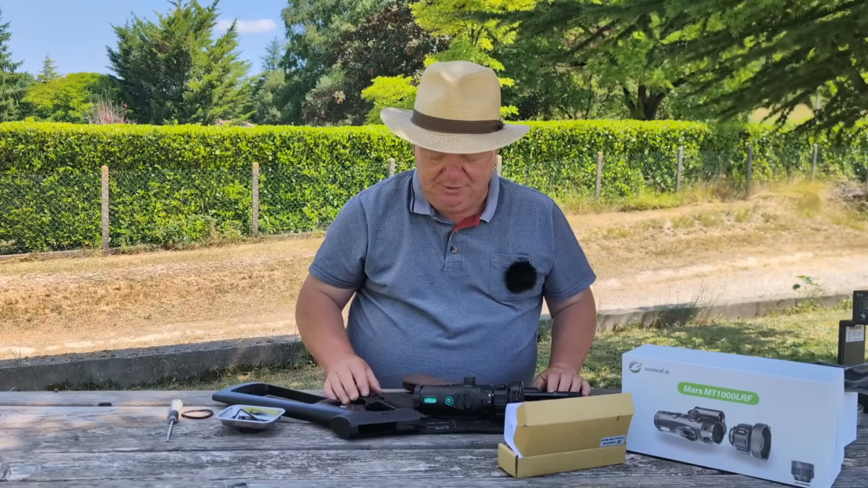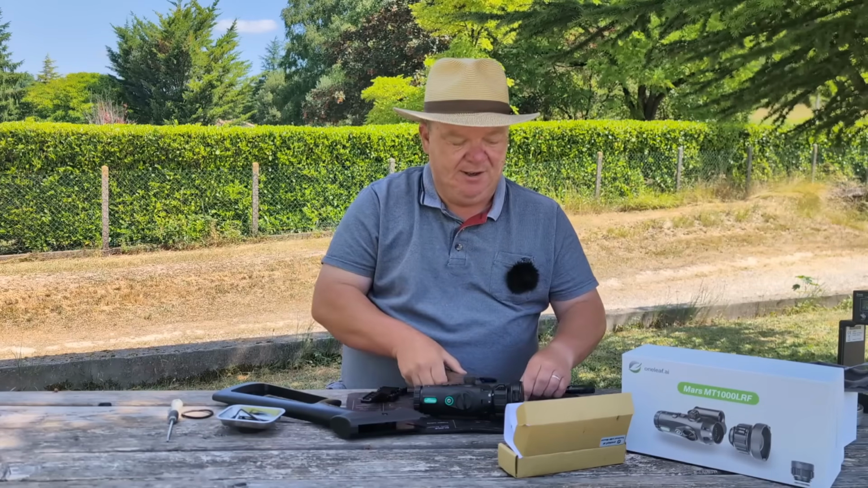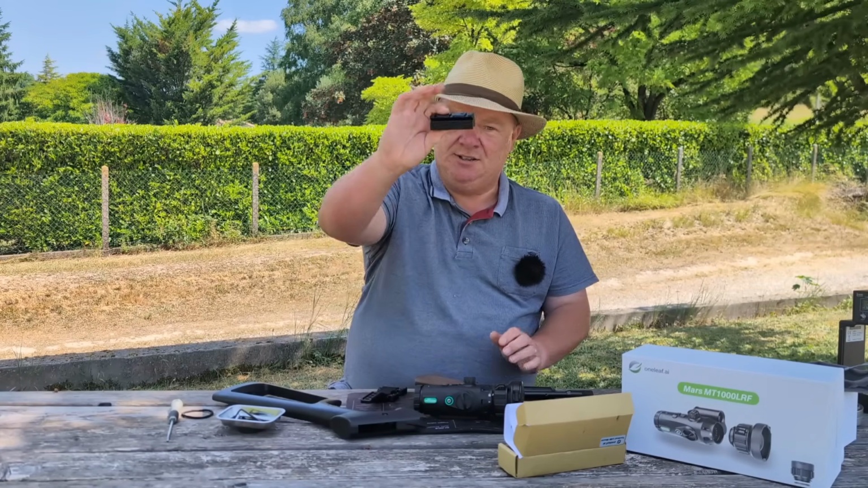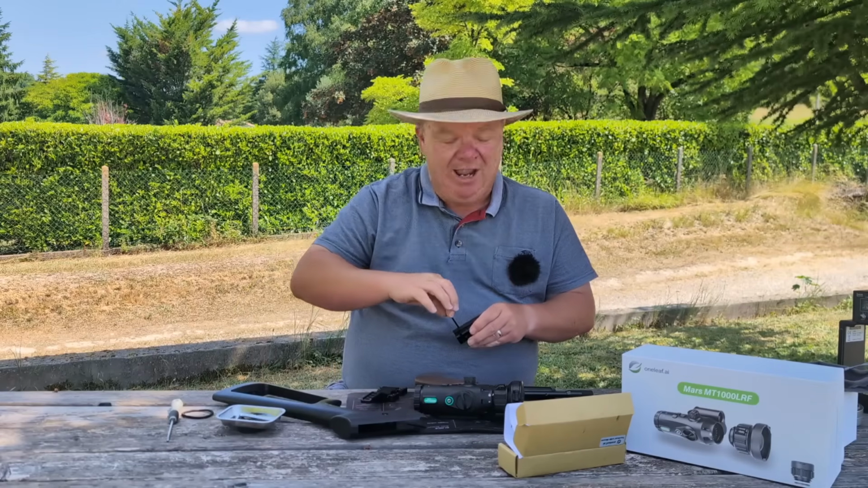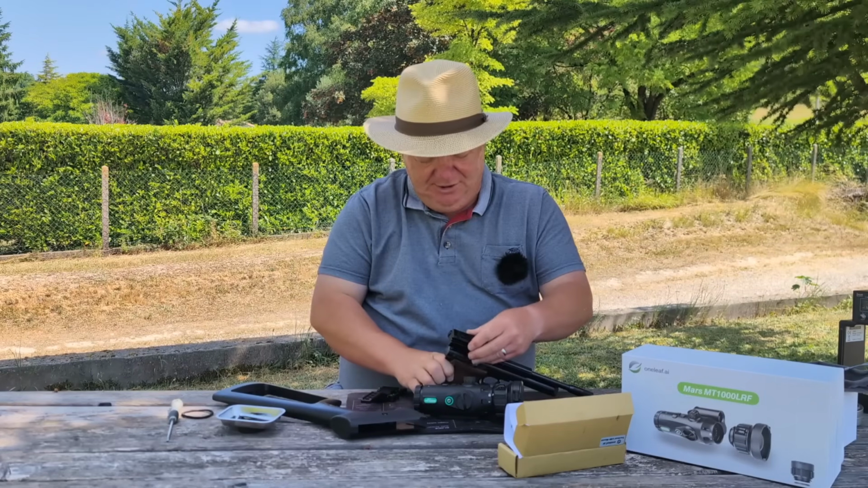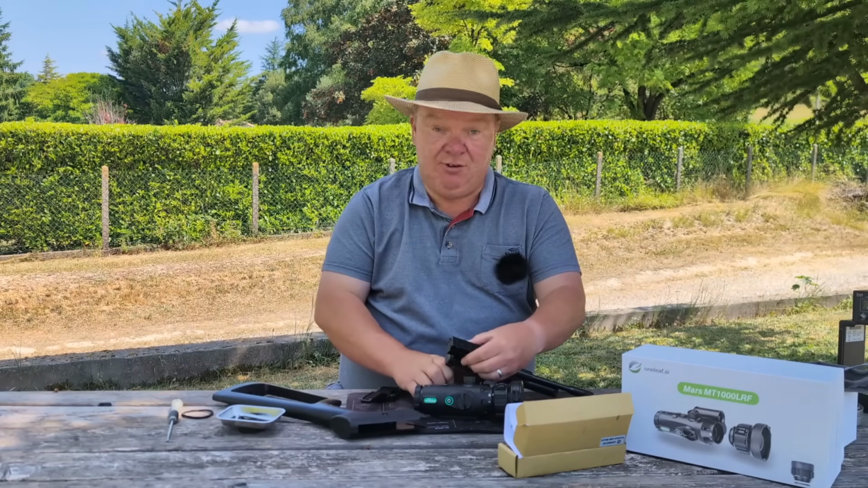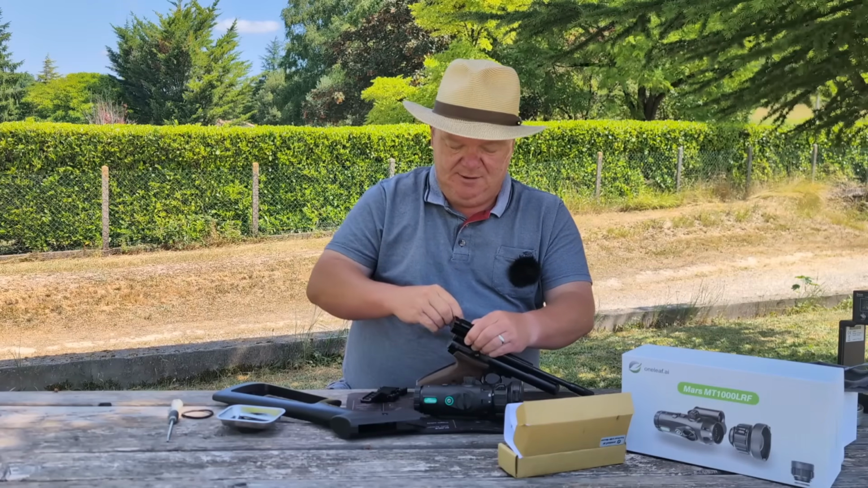So what we need to do, because that is a Picatinny rail, that is a dove rail, I have got here a dove rail to Picatinny rail adapter. We are adding height. Everything I put on this is adding height. There is a chance that I'm going to need a step ladder to look through this once I've fitted it, but we'll burn that bridge when we get to it.